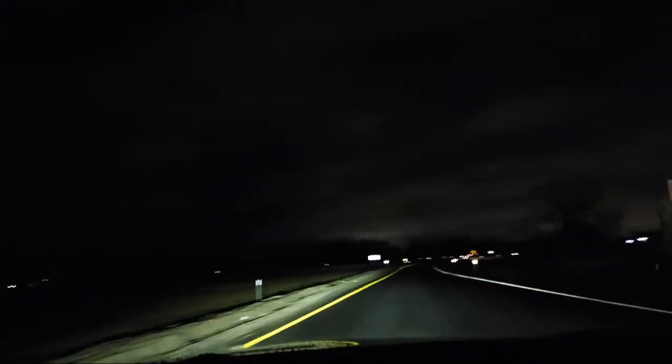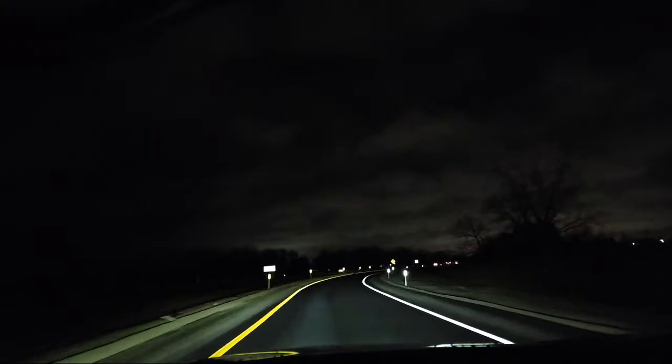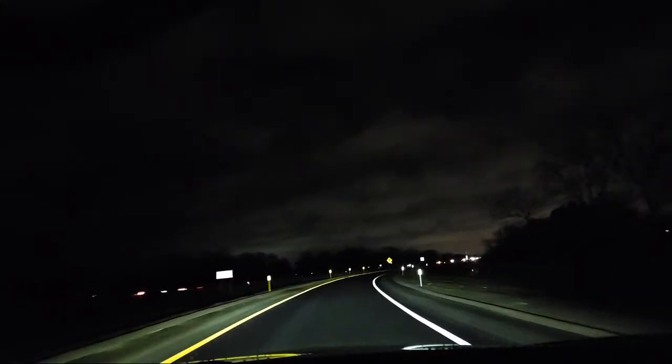You might go all the way off the road, then you'll turn. You see how that turn is? That's a beginner turn because you lose sight of the road. Now we're merging on. You've got a pretty good view.